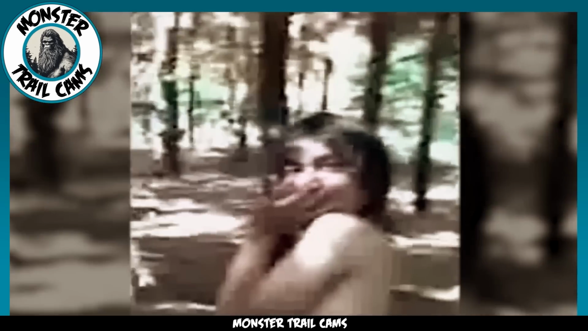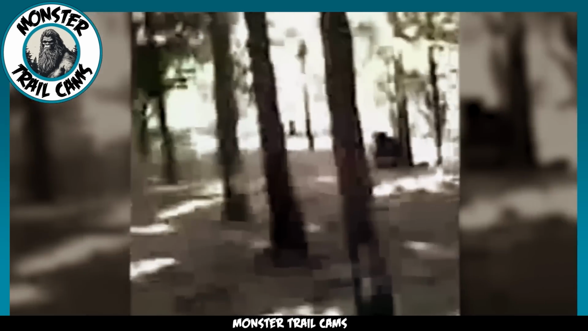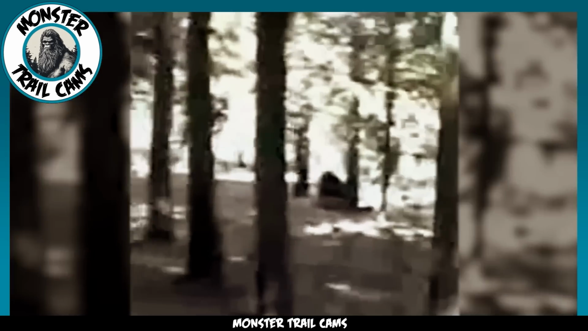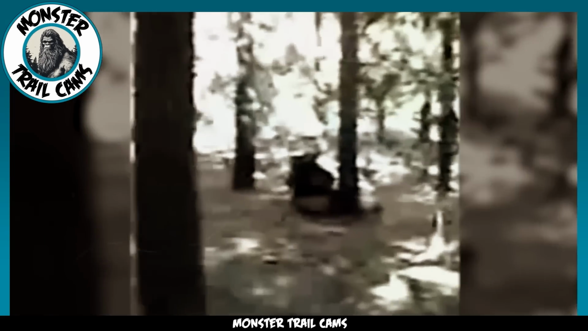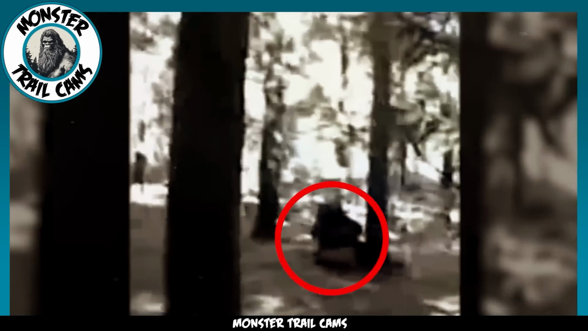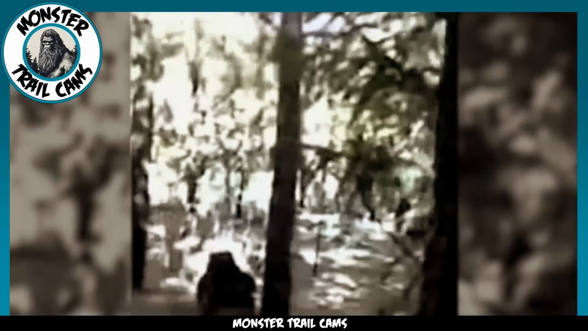Caught off guard, they came to a sudden halt as their eyes fixated on a peculiar sight tucked away between the towering trees. Little did they realize that what stood before them was no ordinary creature. As the couple peered closer, their astonishment grew. Slowly, the mysterious figure rose from its crouched position, drawing their full attention. But what exactly was it?